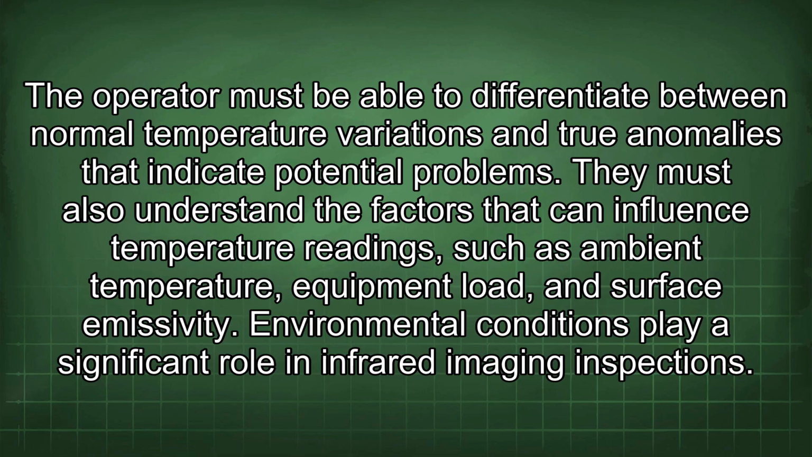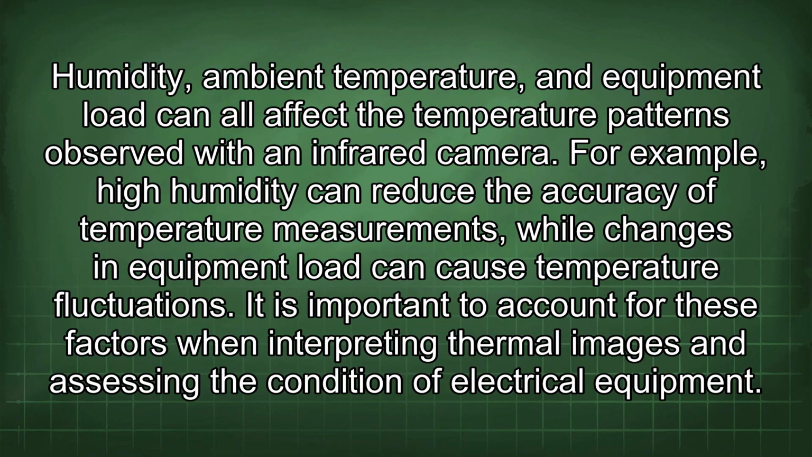Environmental conditions play a significant role in infrared imaging inspections. Humidity, ambient temperature, and equipment load can all affect the temperature patterns observed with an infrared camera. For example, high humidity can reduce the accuracy of temperature measurements, while changes in equipment load can cause temperature fluctuations. It is important to account for these factors when interpreting thermal images and assessing the condition of electrical equipment.